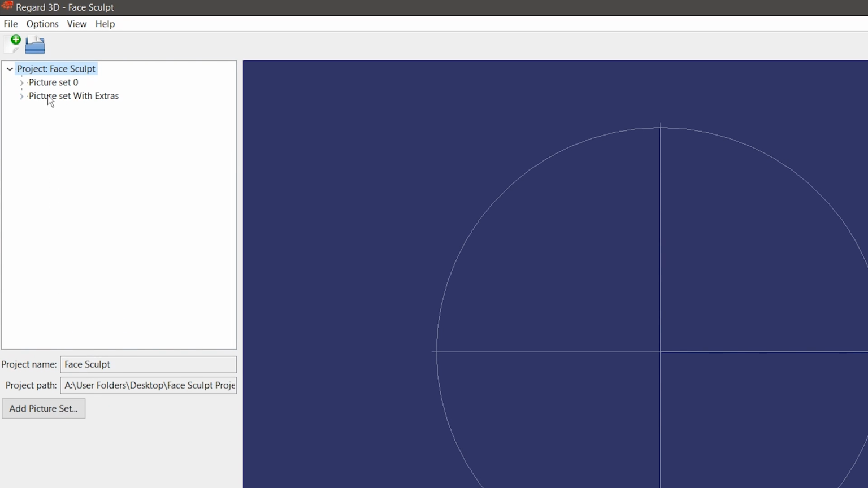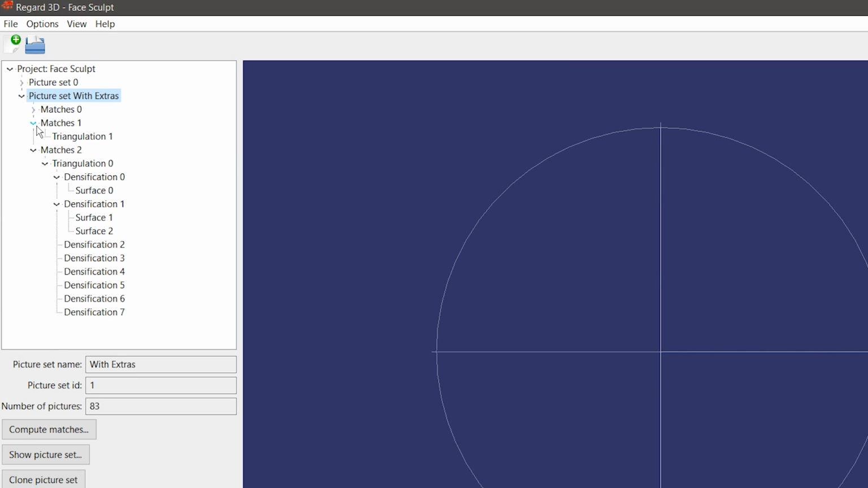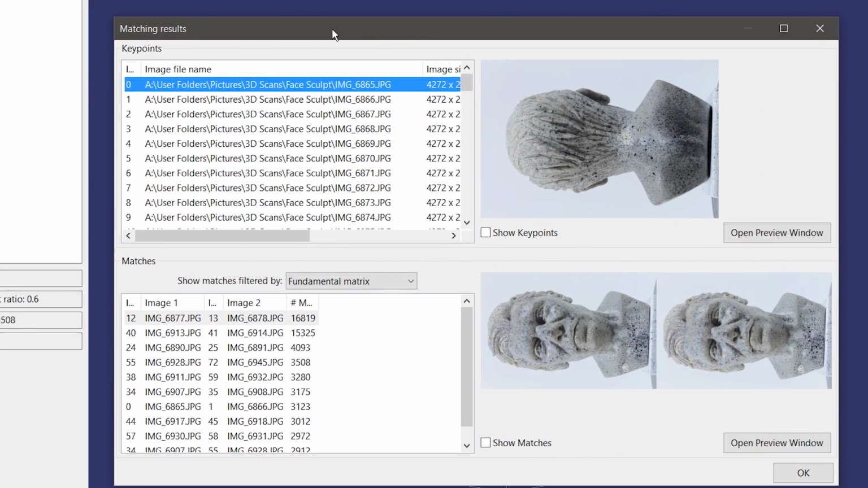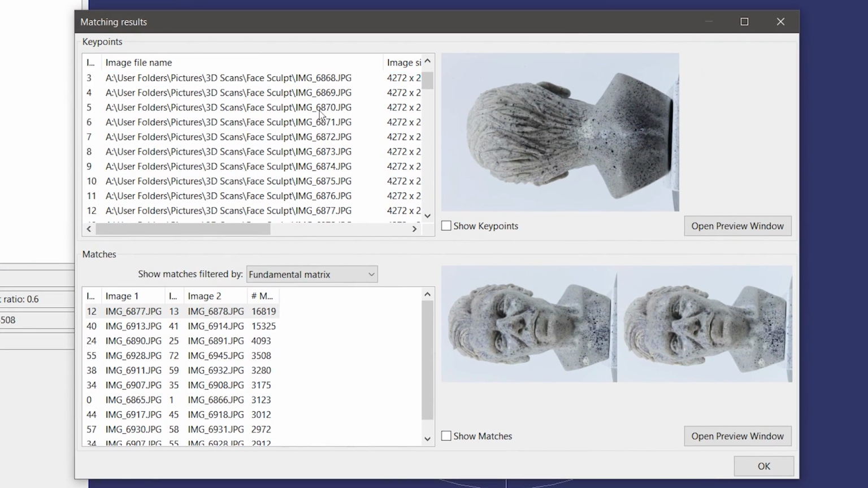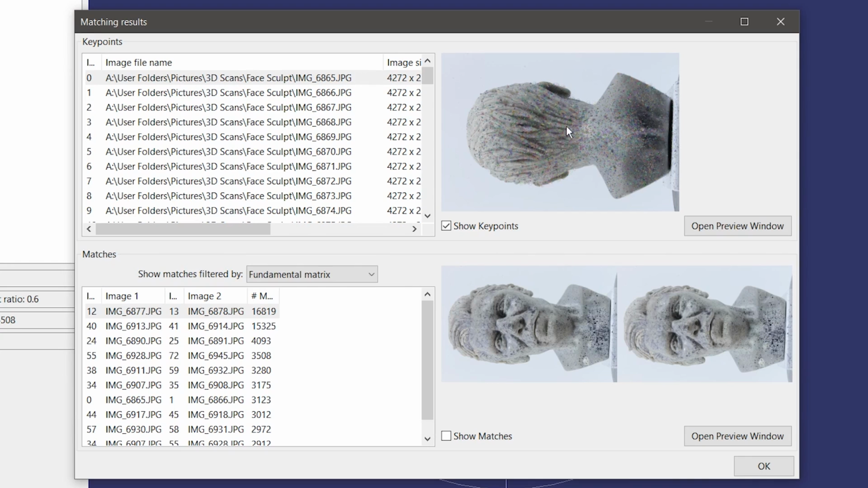Let's go back to this first step. So I tried twice, one with the first picture set and then one with the extras, and then we're at the matches step, and you can see right here the running time that took about an hour, and this is the one with the default parameters. So once your match is finished, you can click show matching results, or I don't remember if this pops up by itself, but you'll get this list of your images, and if you want to see the actual matches, you'll have to check show key points, and you still might not be able to see this.